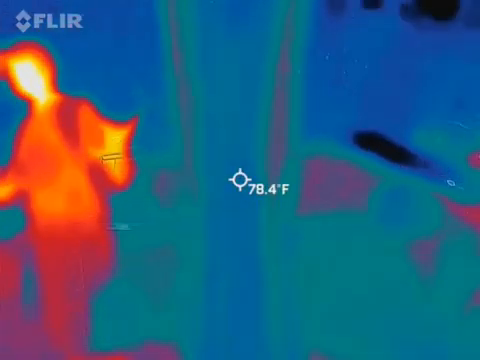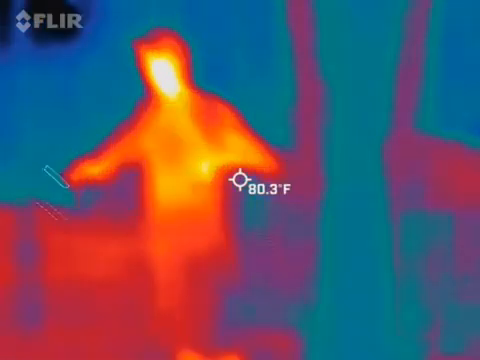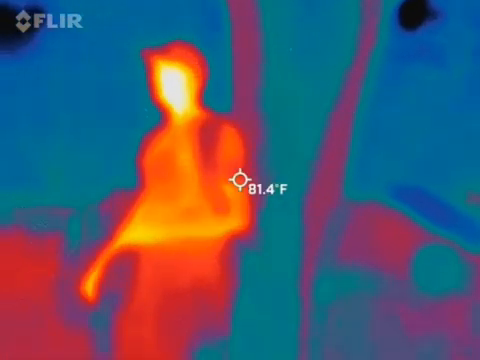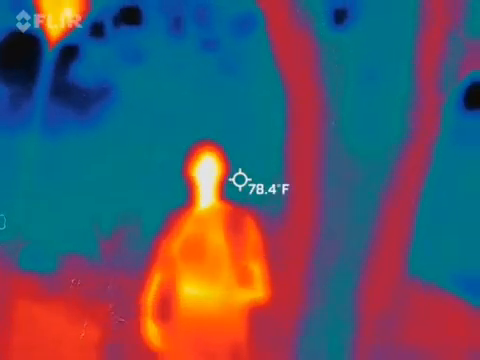Who knows? This, by the way, besides it being a little humid, is like the perfect temperature for me. I'm not sweating to death. Last night I was drenched. It was like 85 degrees out here still.